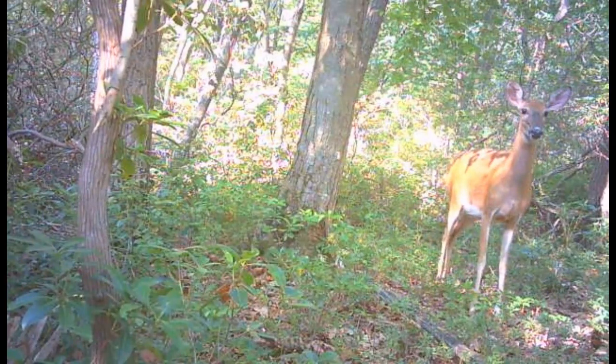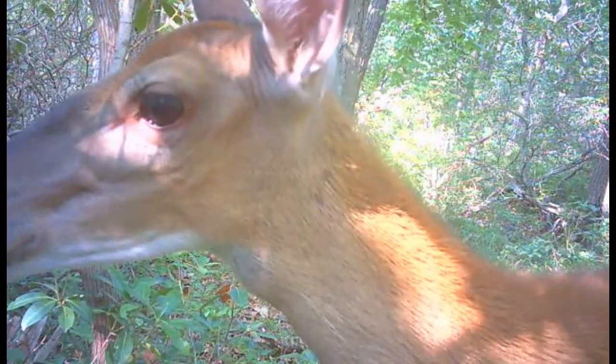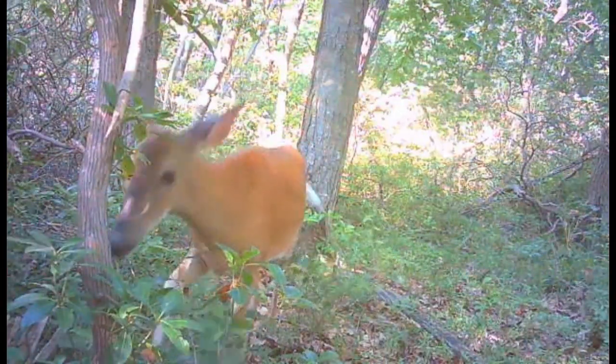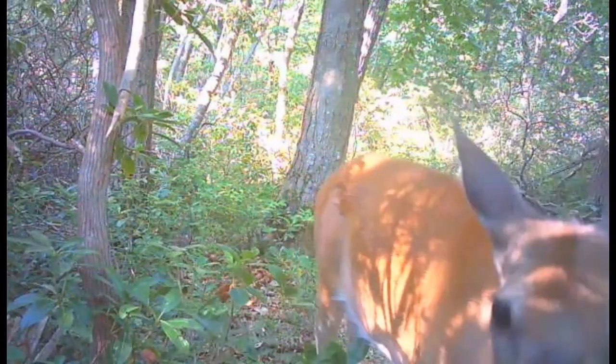And a doe coming up through like she's been spooked by something or watching something else. She checks out the camera, it looks like. And she just walked down through the mountain laurel there. It's pretty thick there off to the left of the camera. And I don't know if this is the same doe back to check out the camera again, or another one just come through and checked out the camera a little bit.